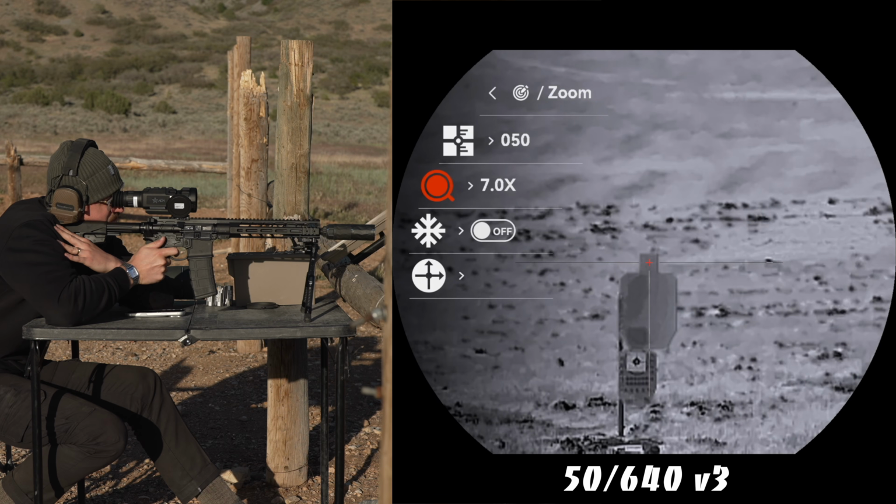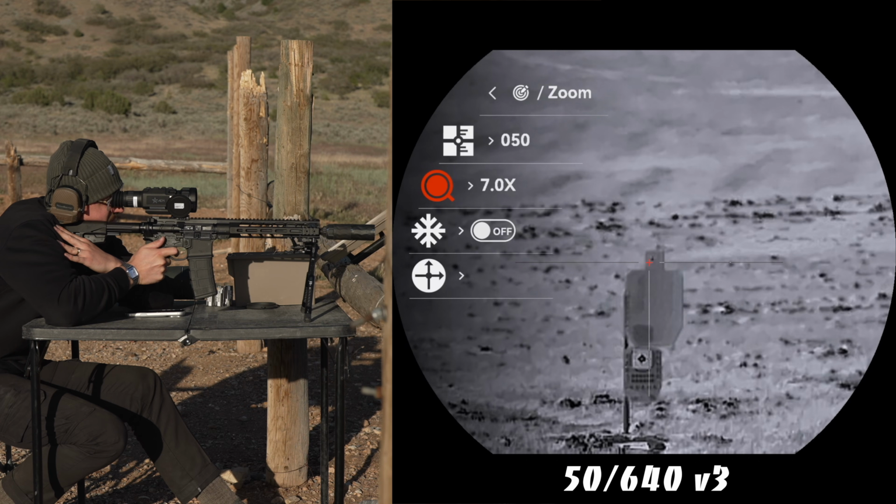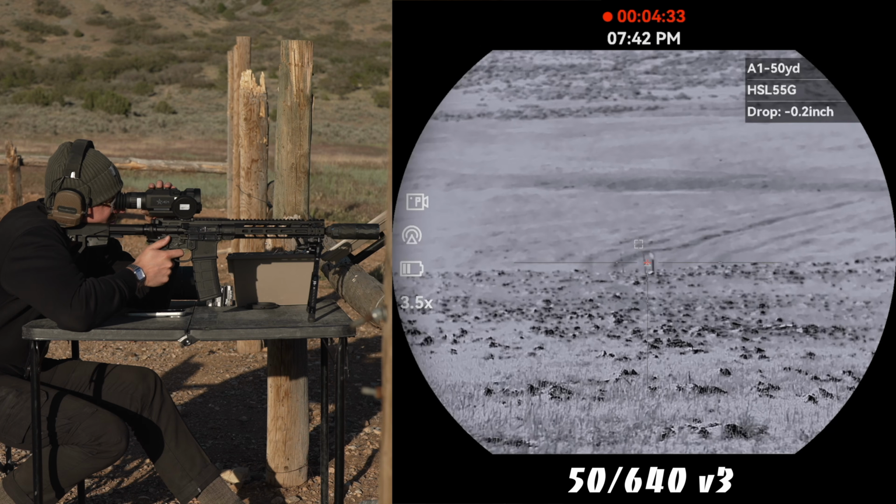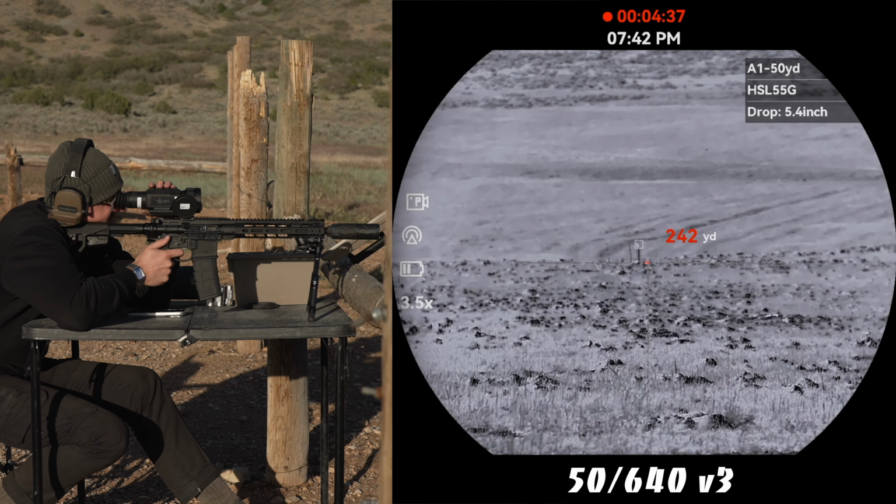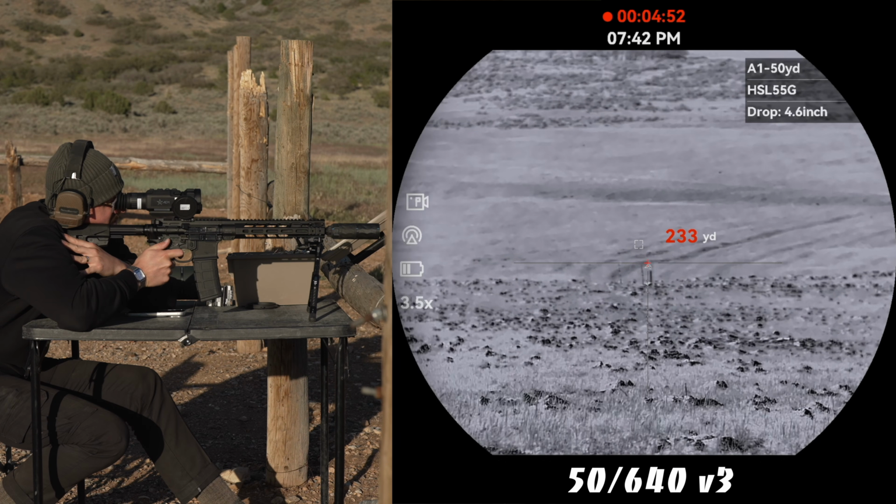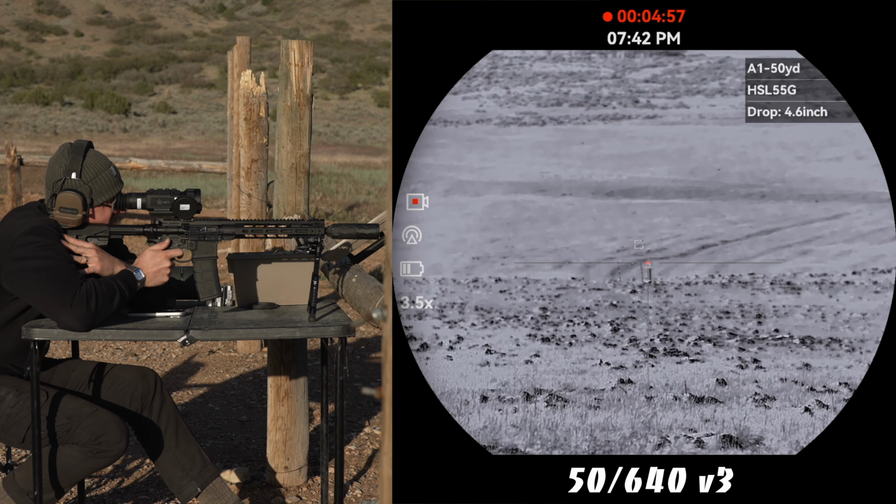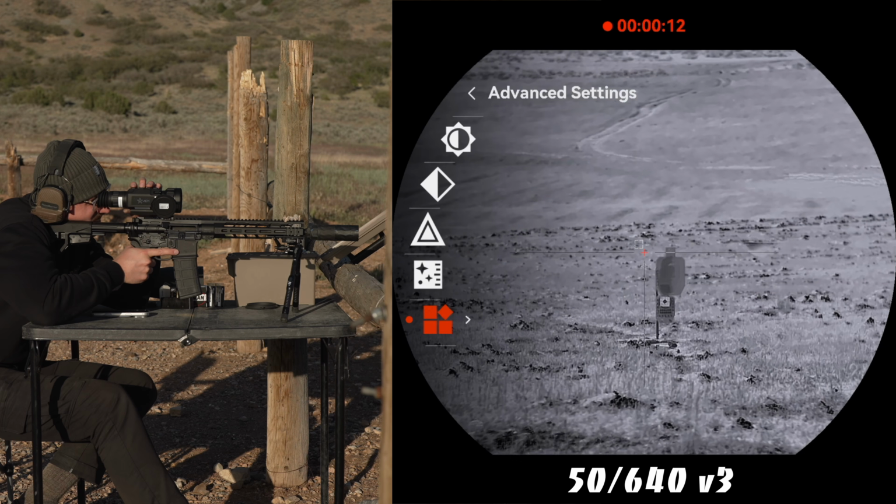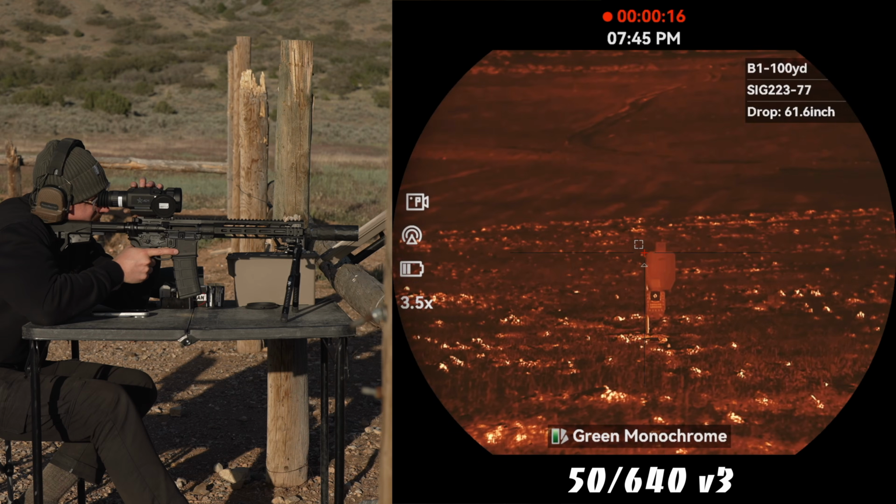That actually looks like we're doing pretty good there with this ammo. The target that we have sitting out here says it's at 242 yards. I'm gonna aim right where that triangle's sitting. Yep, it's right on. So instead of A, we're gonna be in B, because that is the profile I have set up for the SIG 223 ammo.